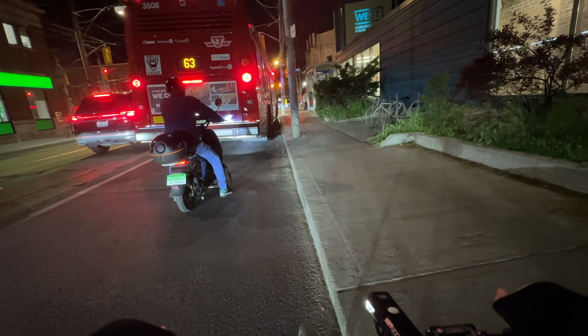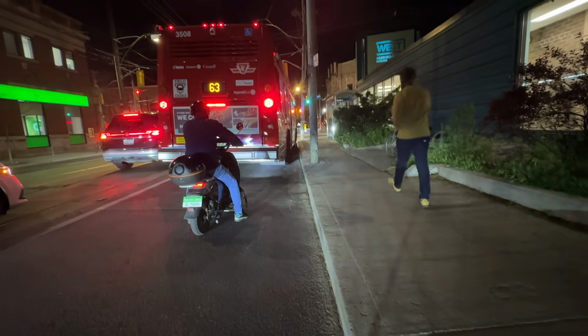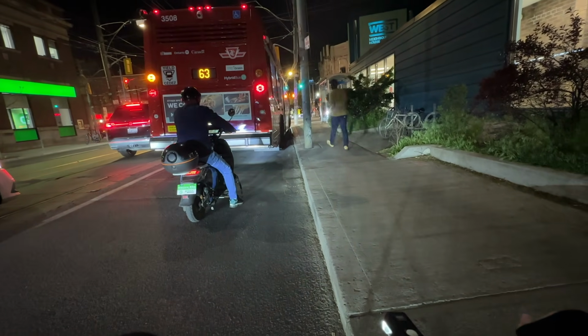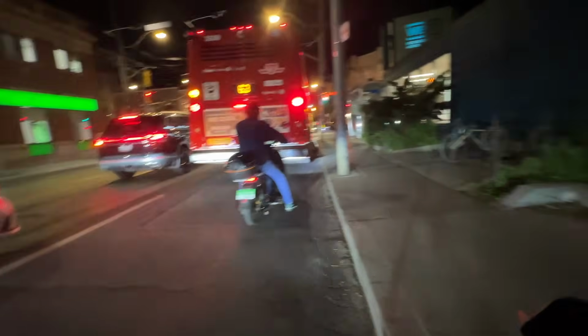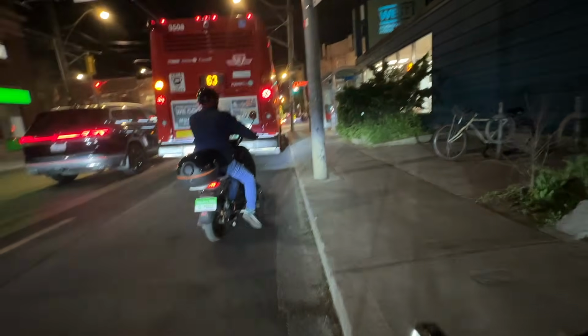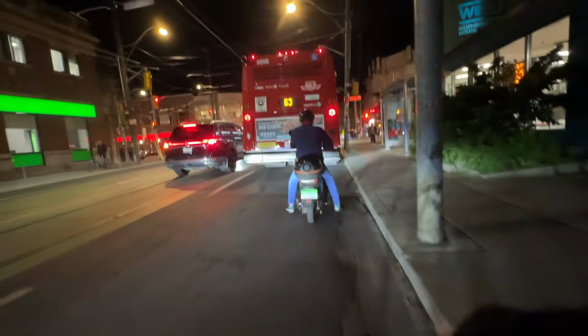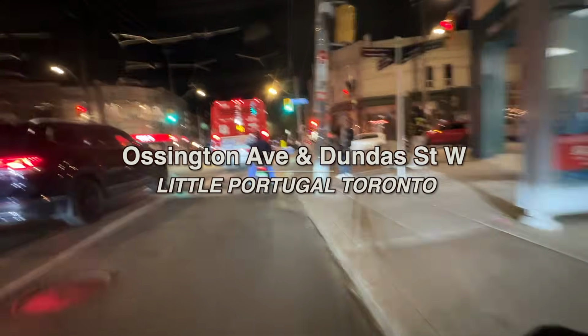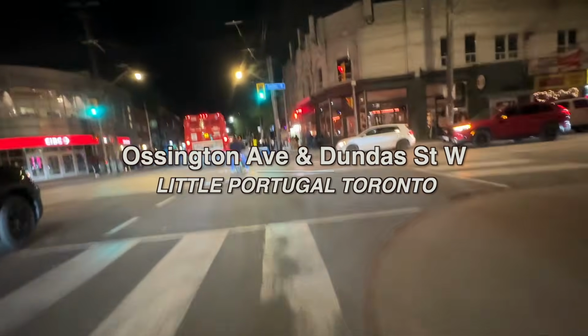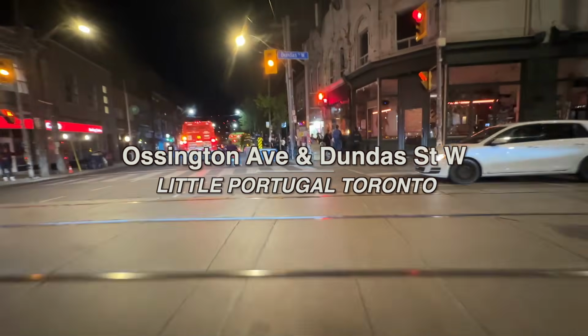But this electric bike. But I think maybe buses have cameras behind. I'm not sure. Yeah, there's a camera on top. So, ouch. Another bad one.